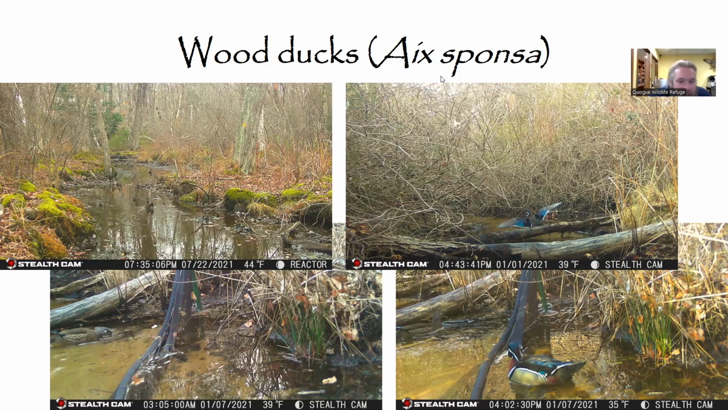Lucky for them, due to their light weight, their fluffy plumage, as well as a unique tumbling fall, they can fall incredible heights and be completely unharmed.